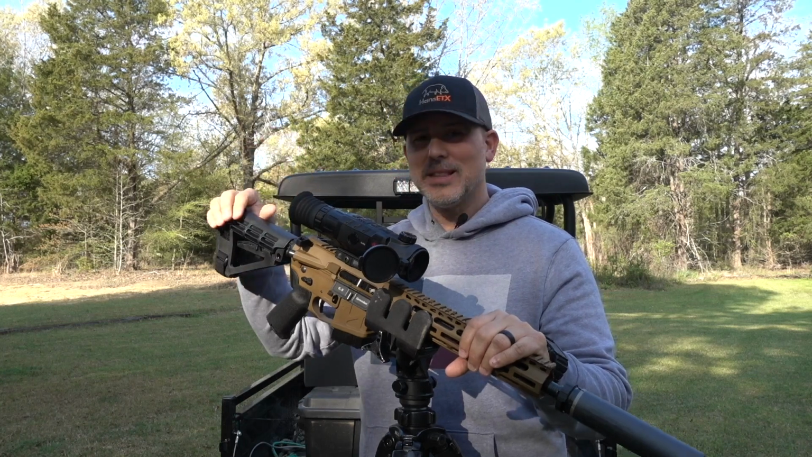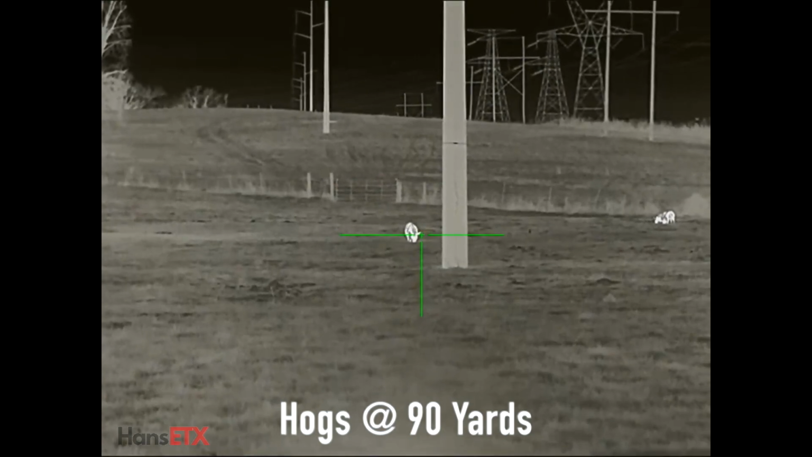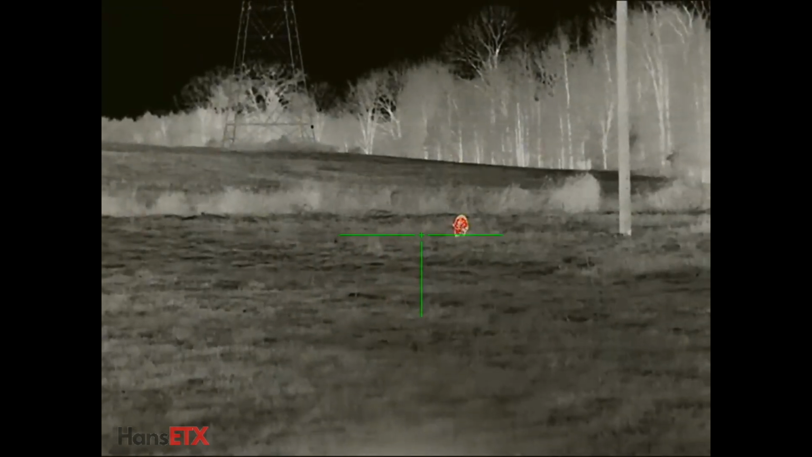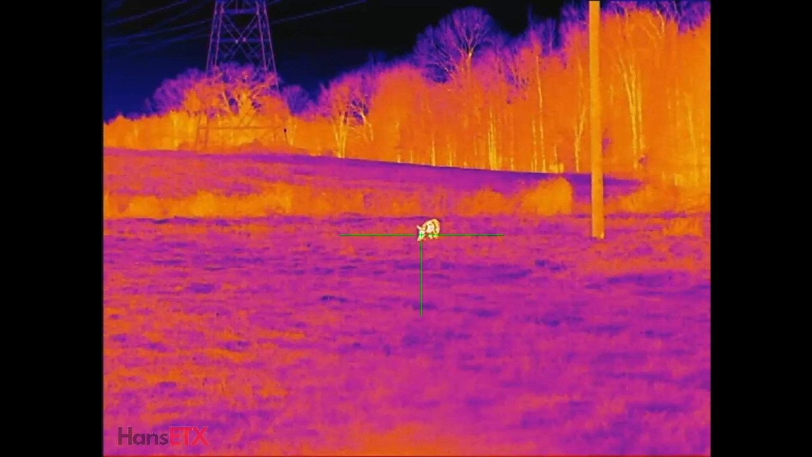Now, the specs. Let's go over those real quick. Now, this is a 640 resolution, just like the RH50. So they're both 640 resolution, 12 micron. It's got a 50 hertz refresh rate. A big difference between this and the RH50.